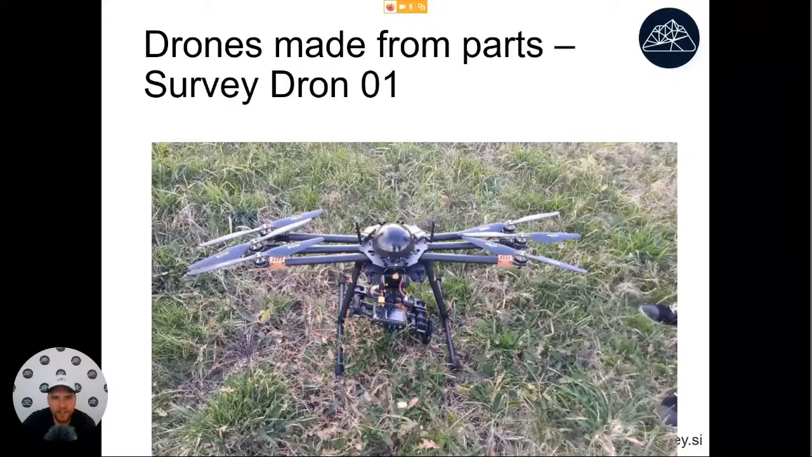Okay, then there are drones assembled from parts. This is an example of the drone that we were building here at our office. This is how it looks when it's put together. Before you fly, you just extend the arms. It has 6 propellers to make it safer.